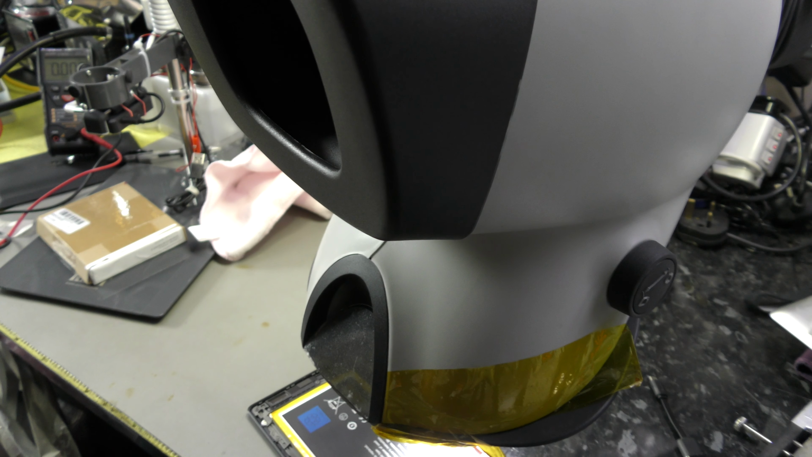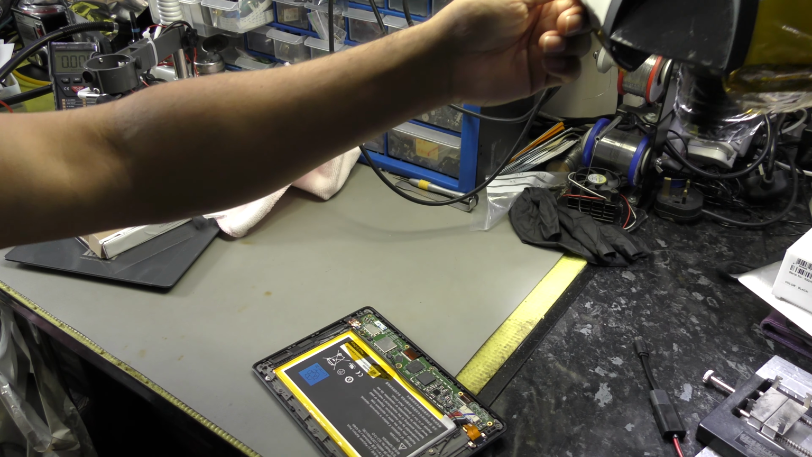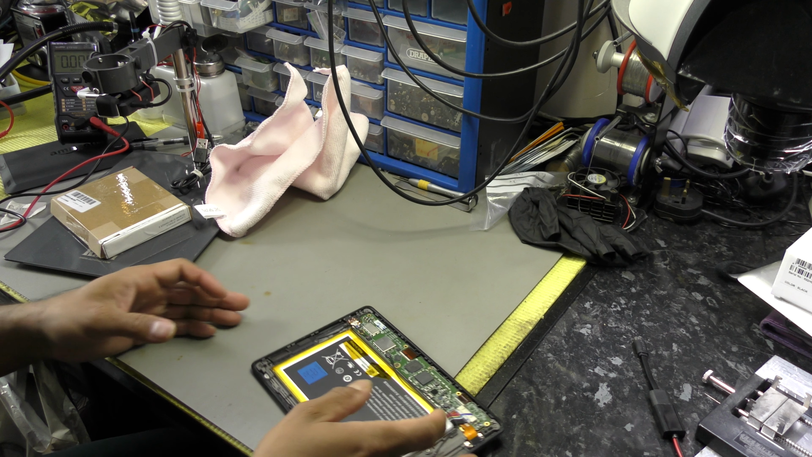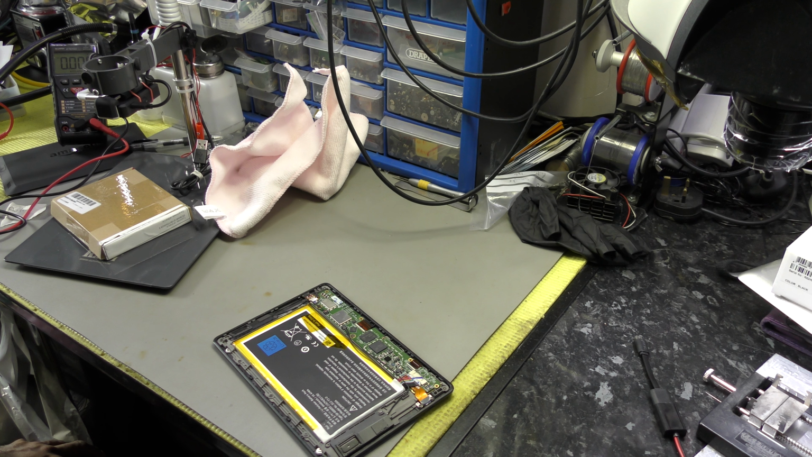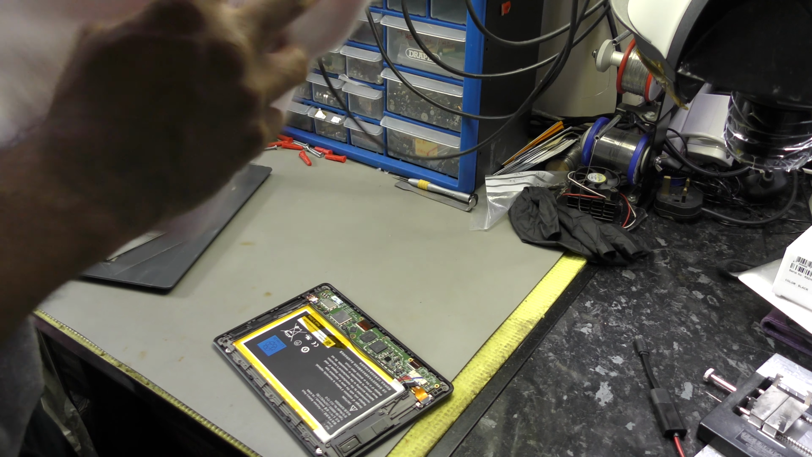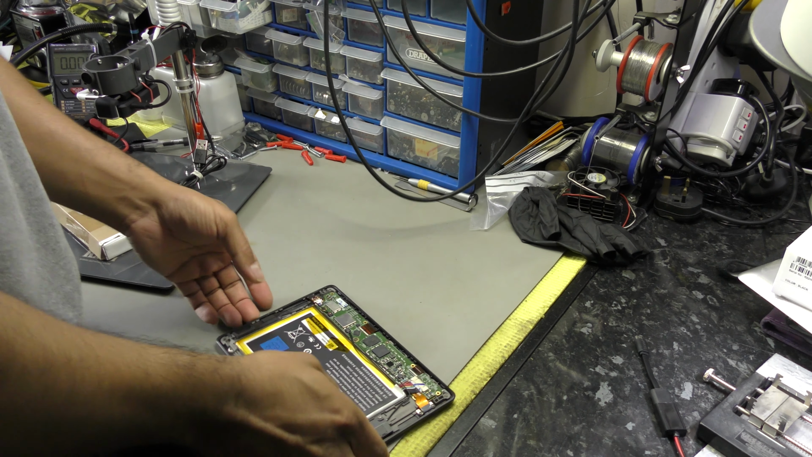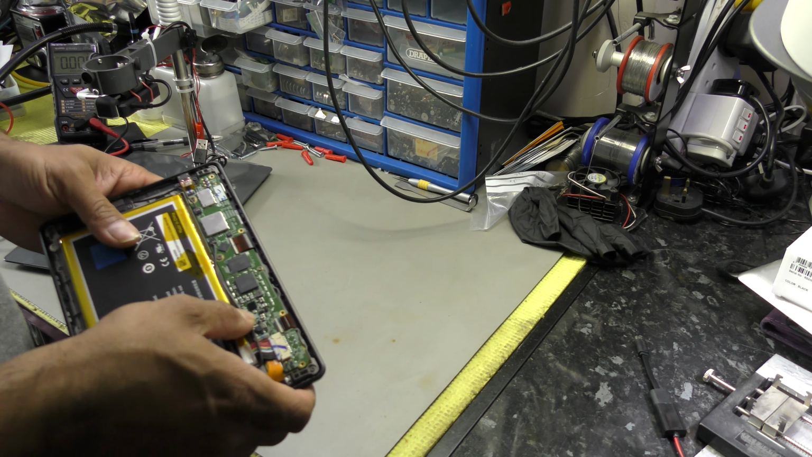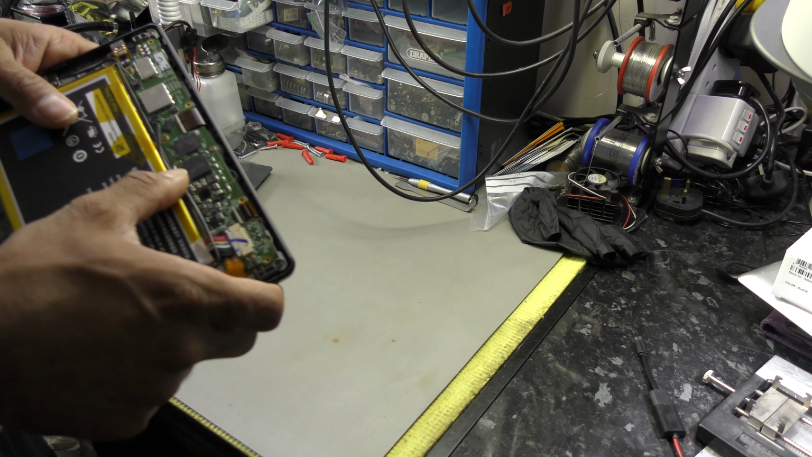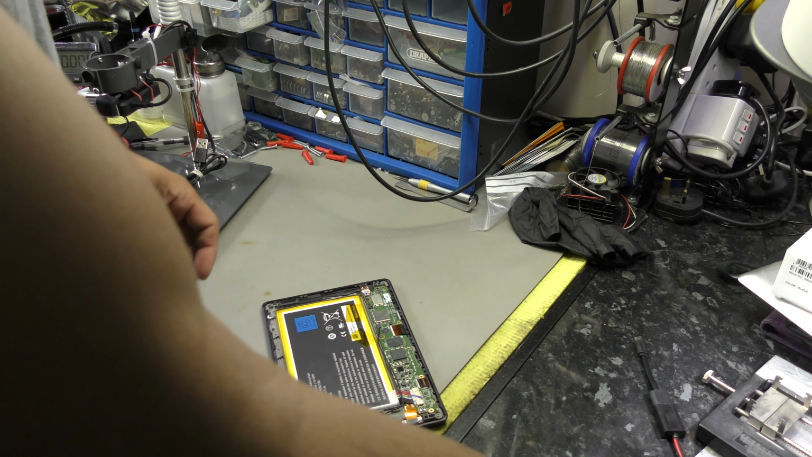So yeah, that was just a short video to demonstrate how you find a short with the use of a thermal imaging camera. I'll try to locate this IC, but I doubt very much that it's listed. This is probably going to be a write-off.